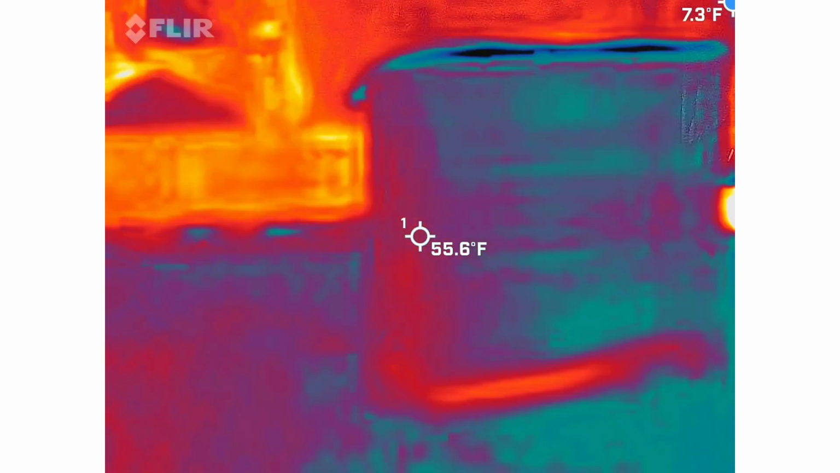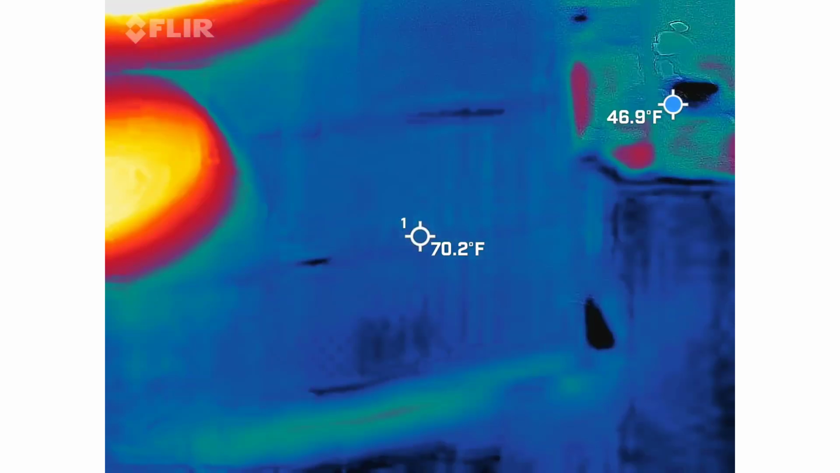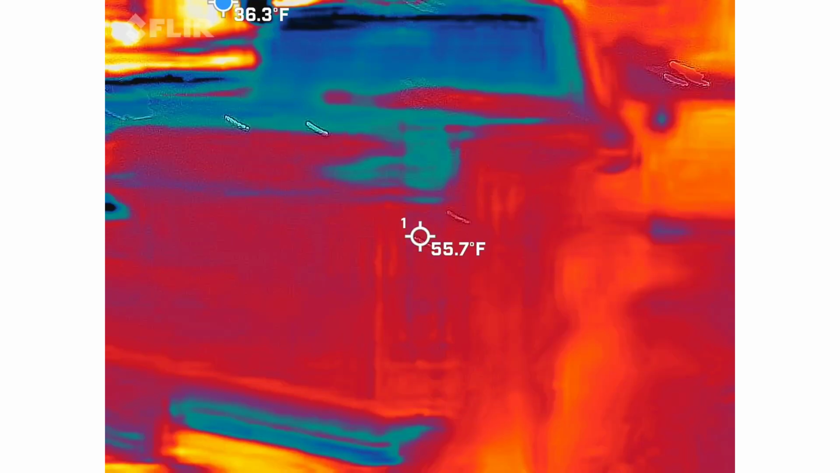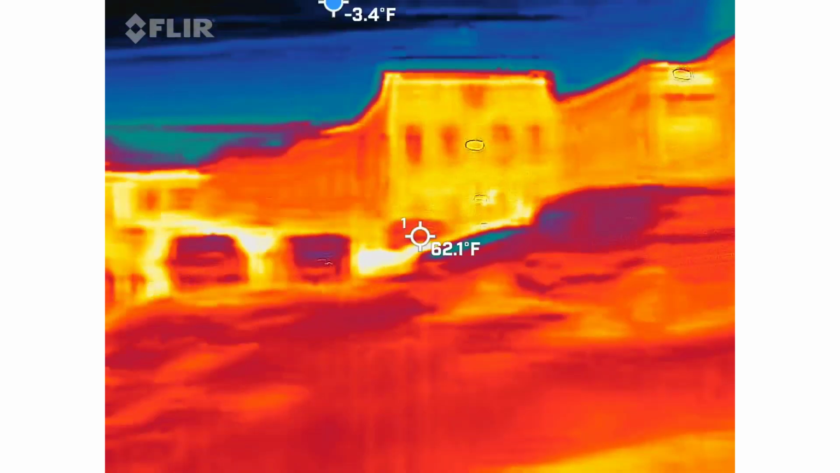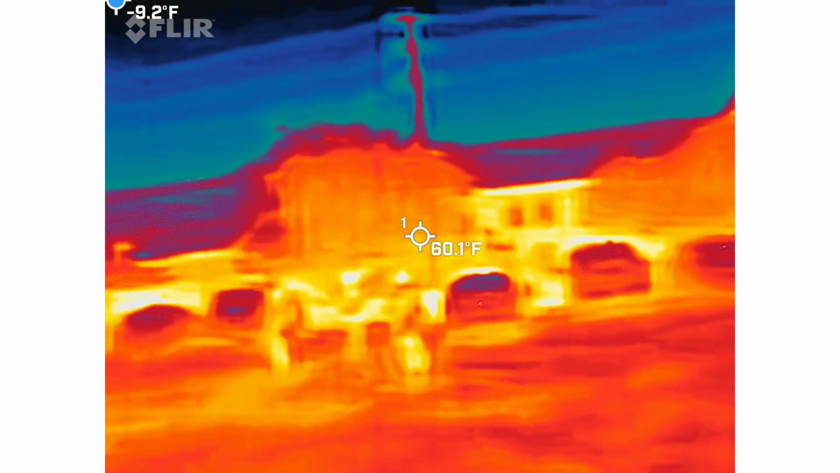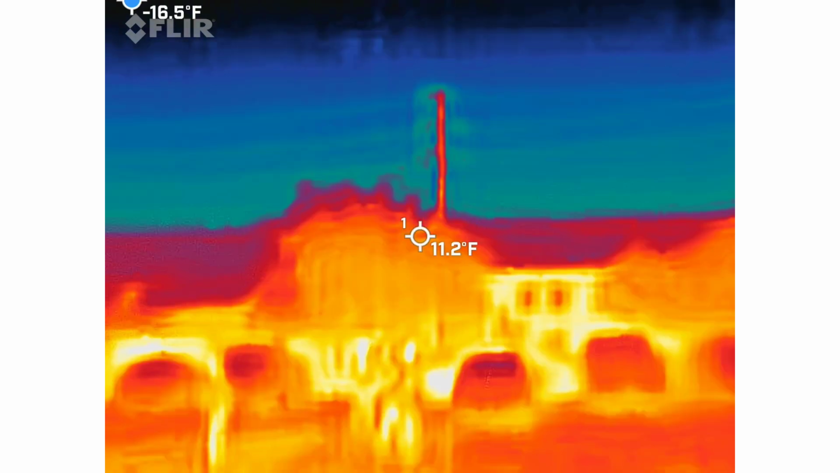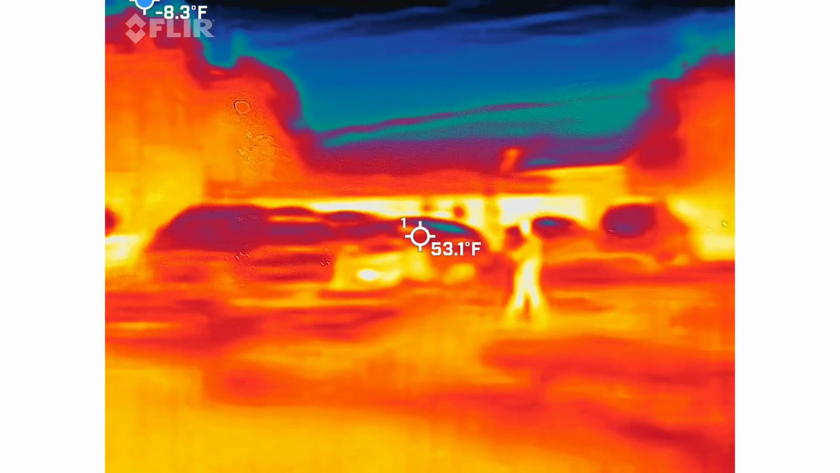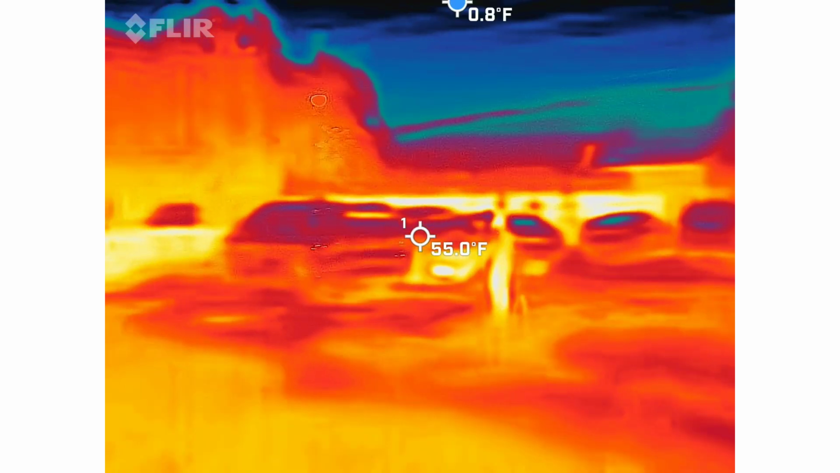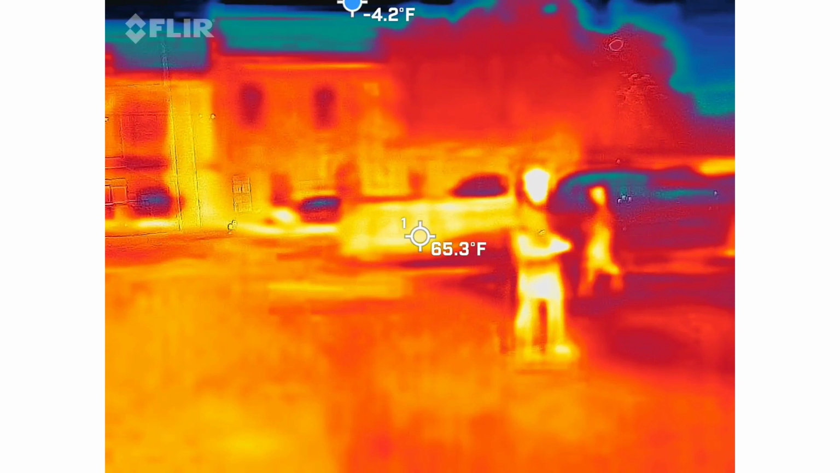Get anything? You get anything? What is it? What is the color I'm looking for? Well, I'm just shining it all around. But what is the ghostly color? What's the ghost color? The blue. Was it big? What was it like? Anything?